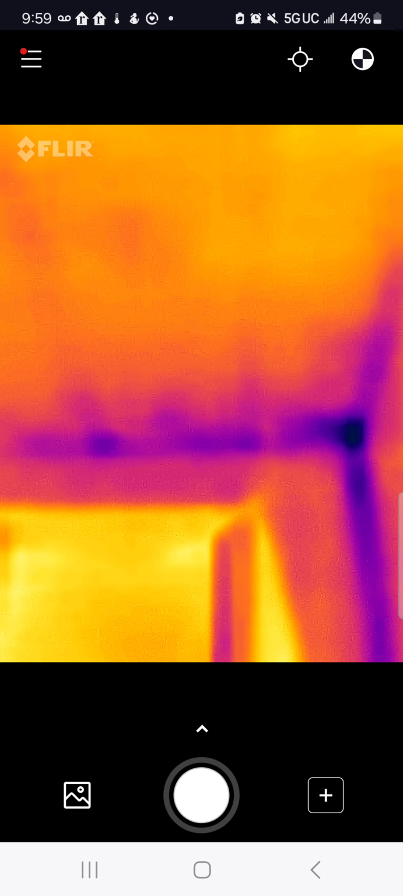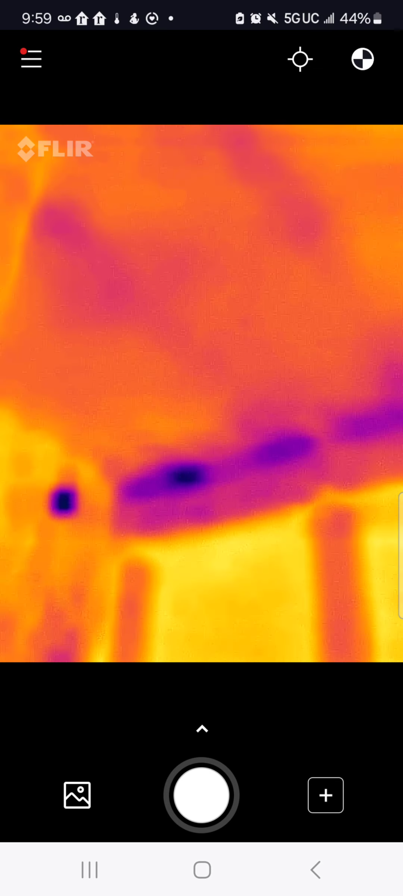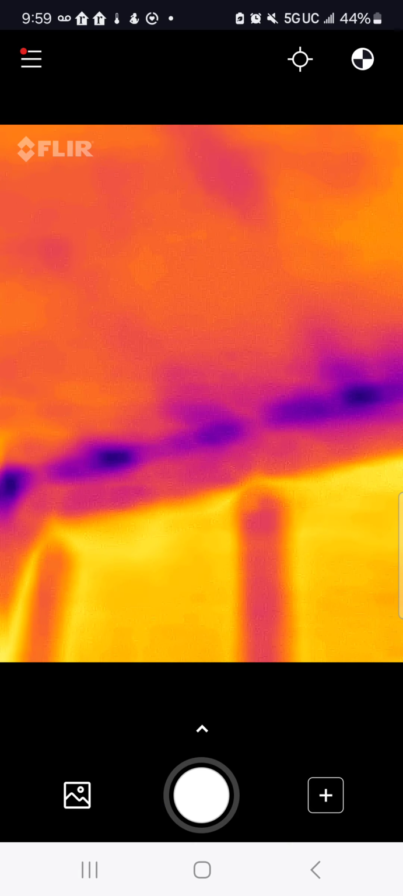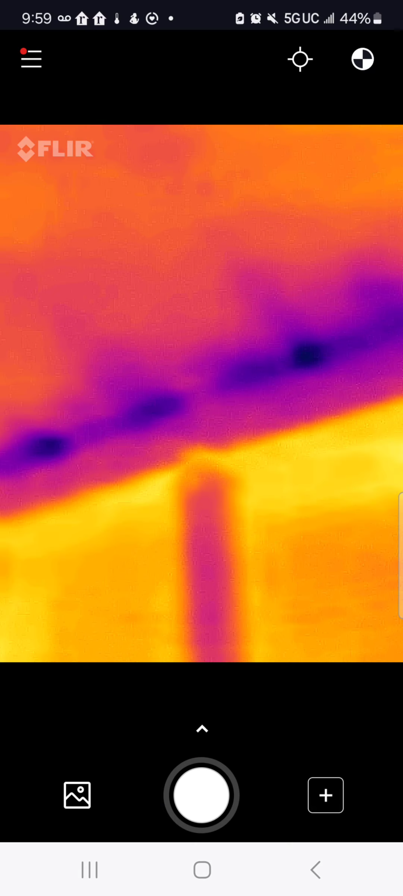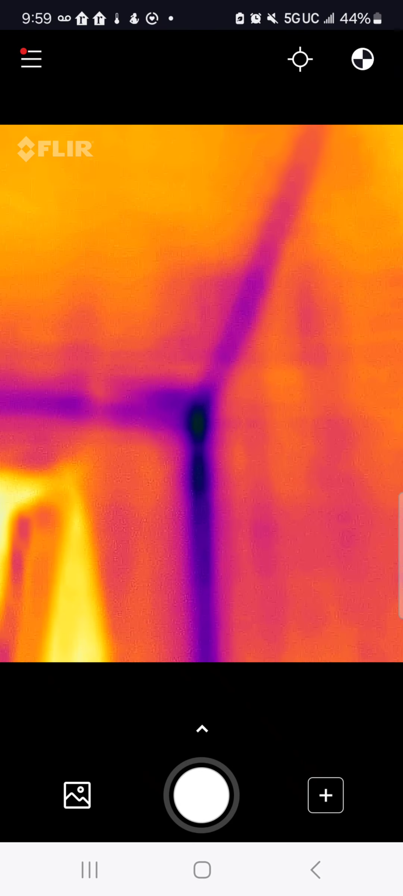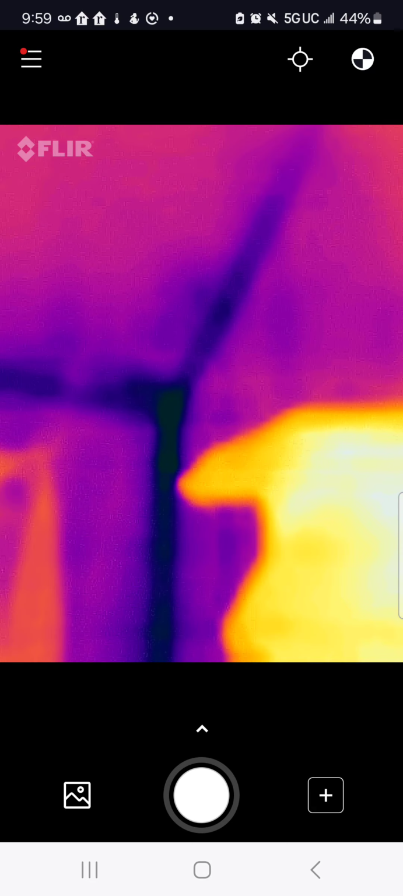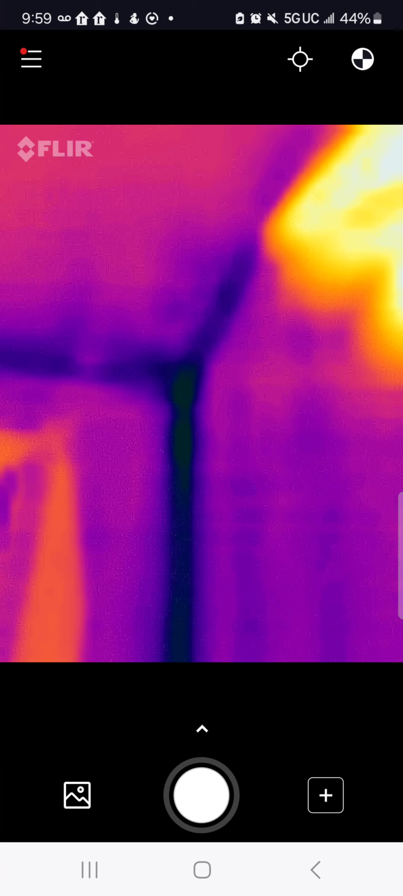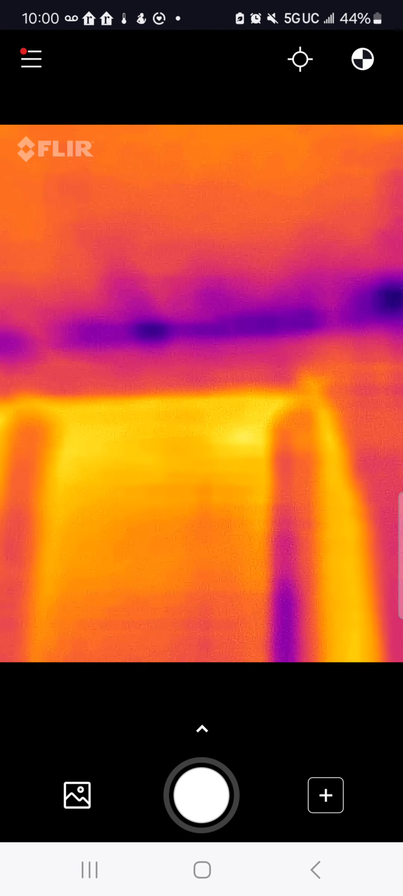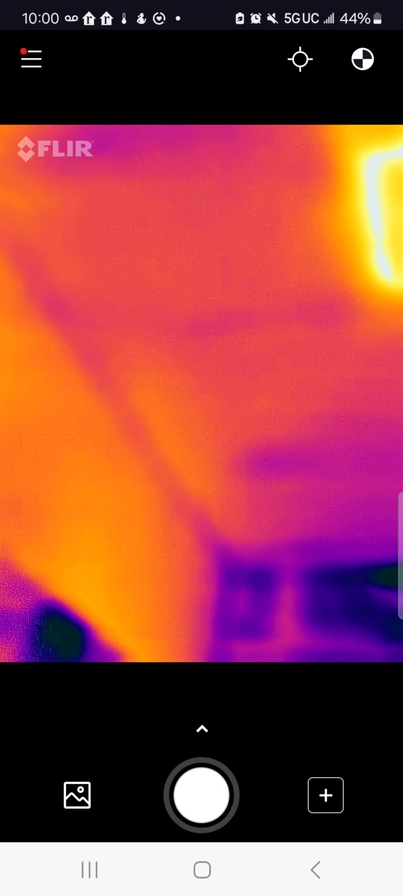And if you look at these blue areas here, these are in the corners. It seems like they haven't done a good job insulating the corners of these rooms on these ceilings. You look at all this yellow or purple area, and this is where there's basically no insulation. This is okay, but I've seen worse.